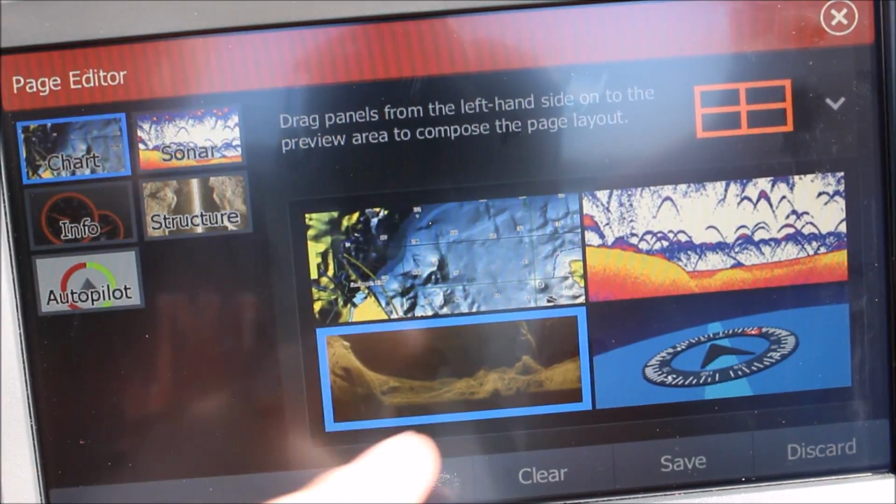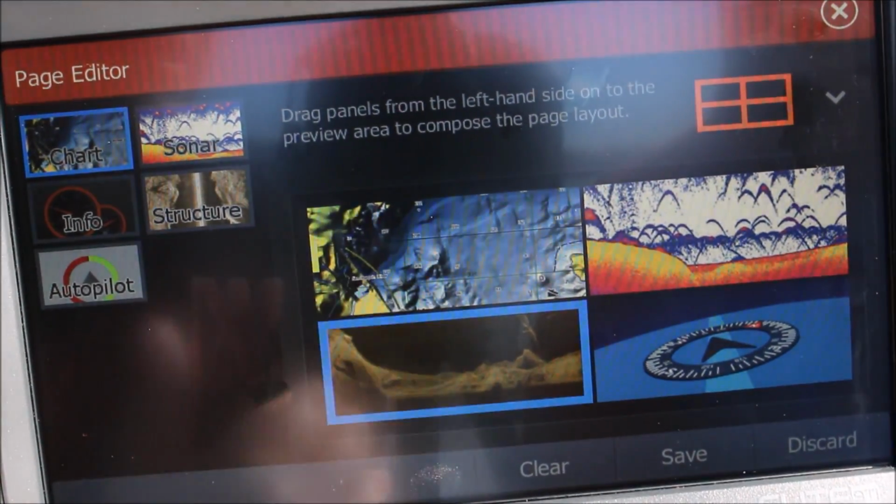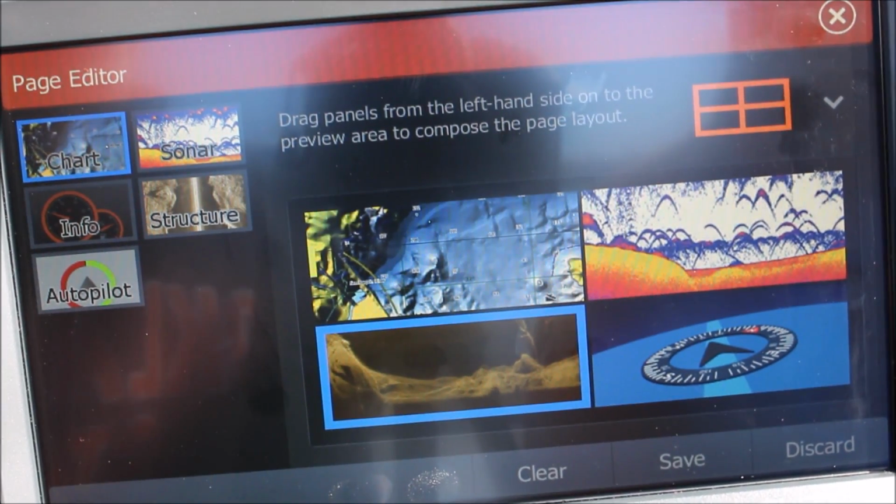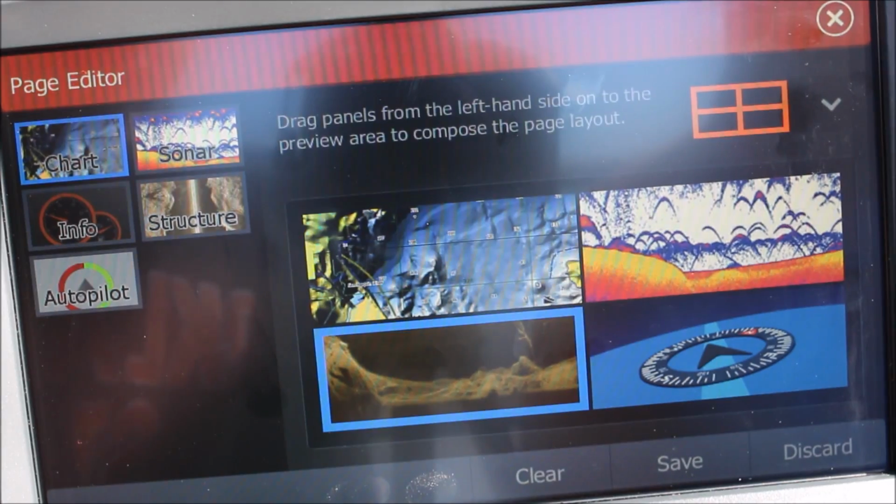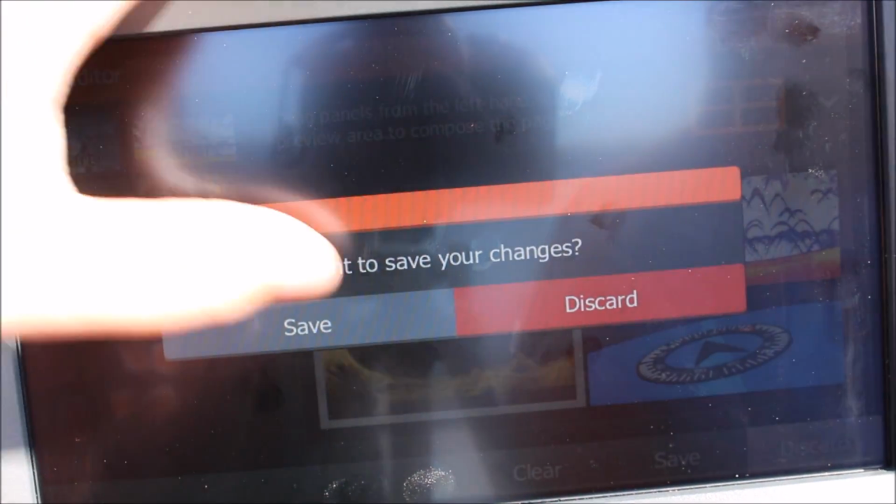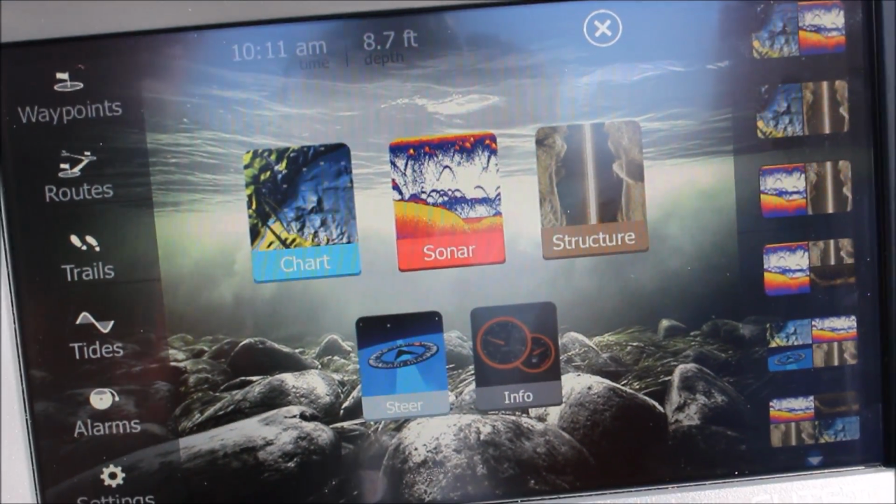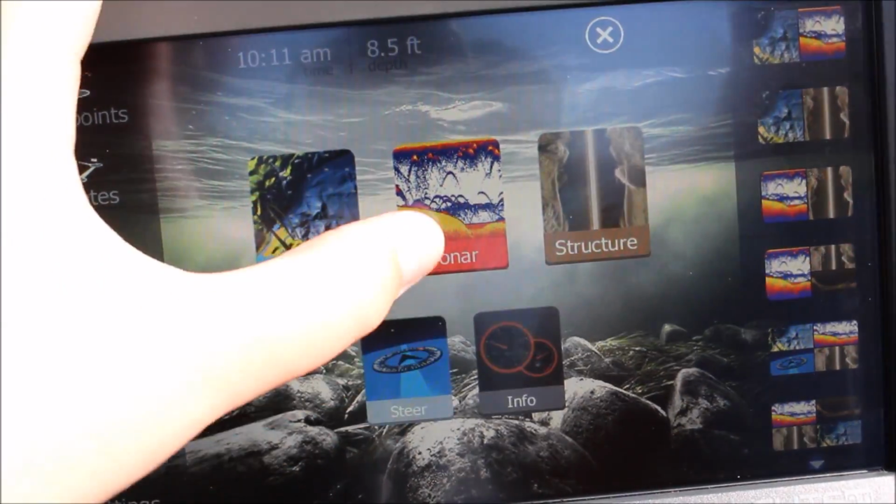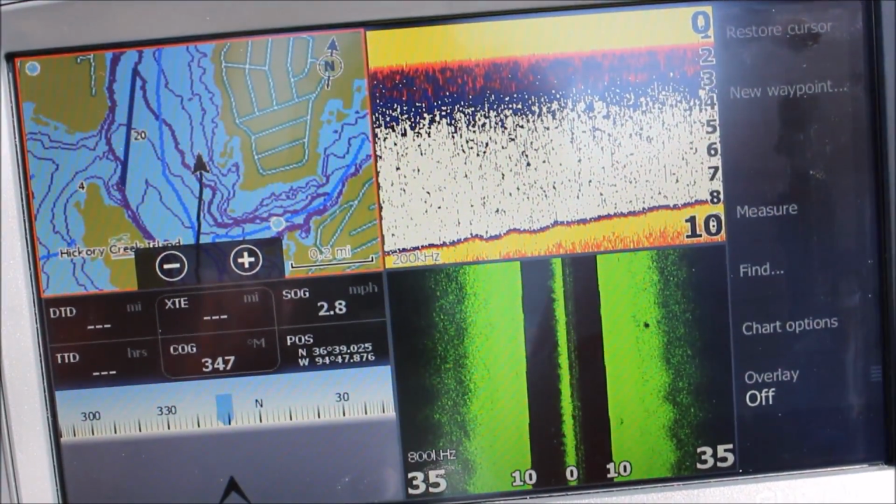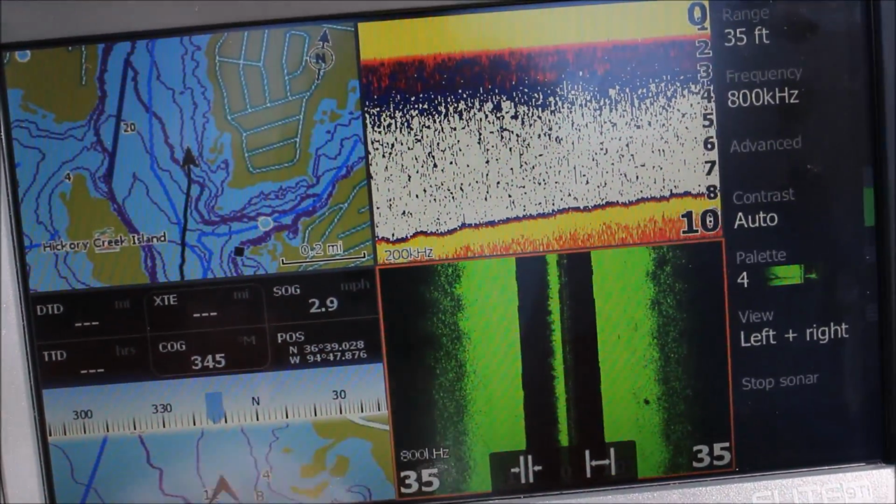And I already have one exactly like this, so I'm not gonna save this, but to save it, you just wanna click save, and then you have a new screen. So I'm gonna discard this. And with the chart, the steer, the sonar, and the structure, it looks like this. Now, with this is just the side scan.